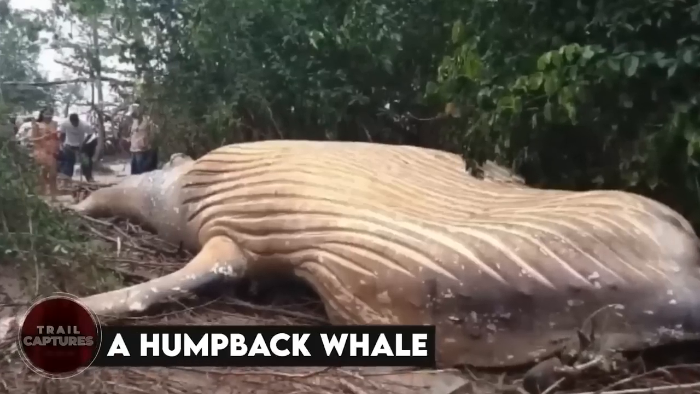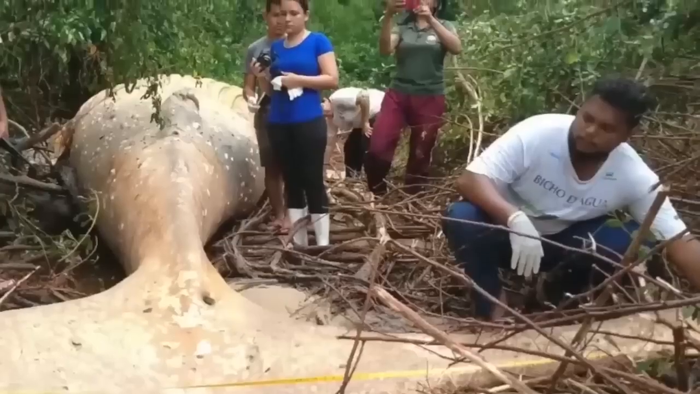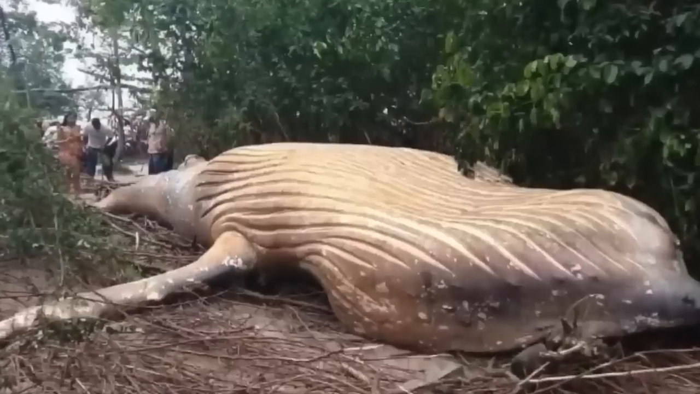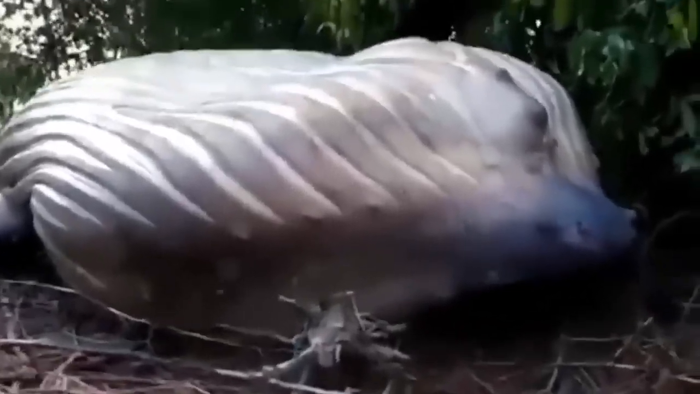A humpback whale. It isn't always the animals or the mysterious beings that lurk in the woods. Sometimes it's humpback whales also, found laying all deep in the woods. And how exactly the whale ended up there, so far away from the ocean? Well, that's been a mystery ever since.